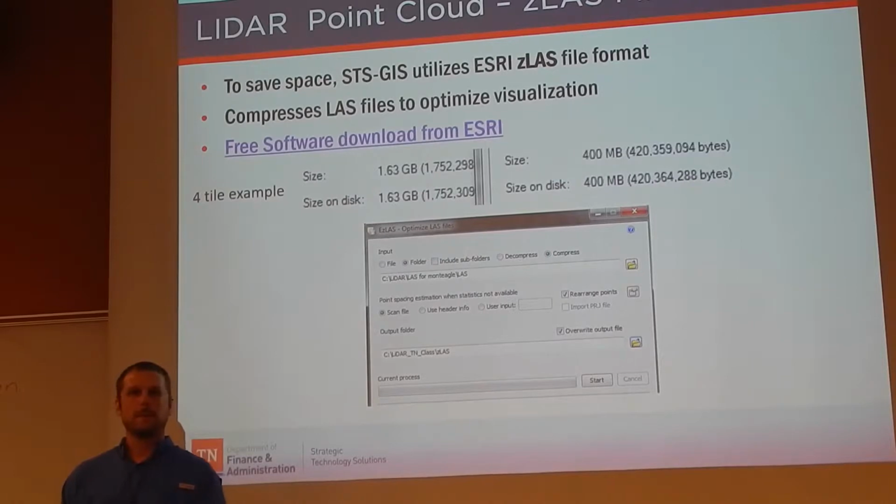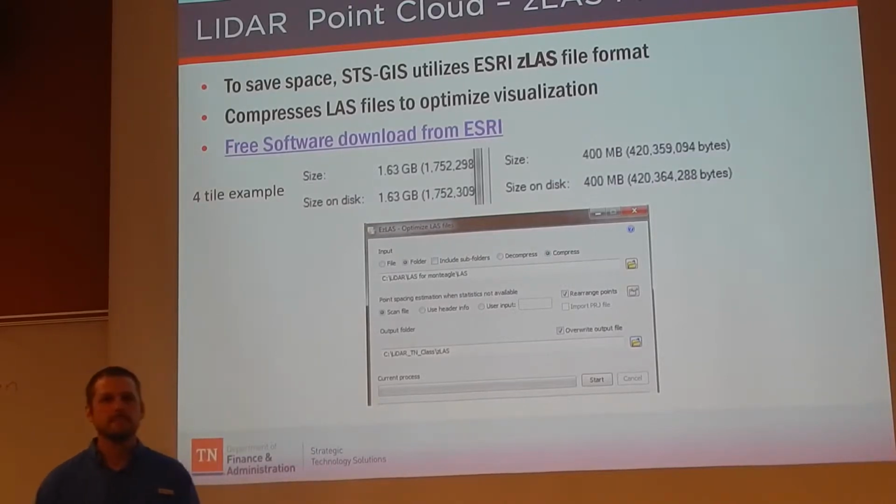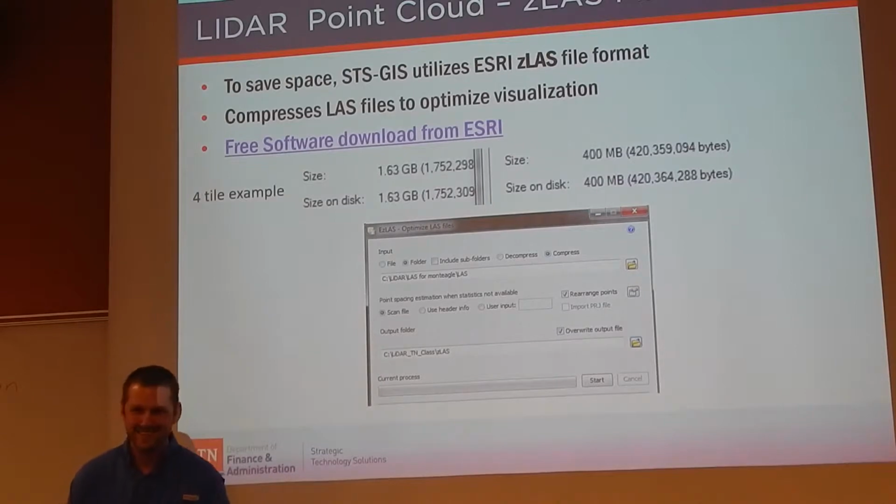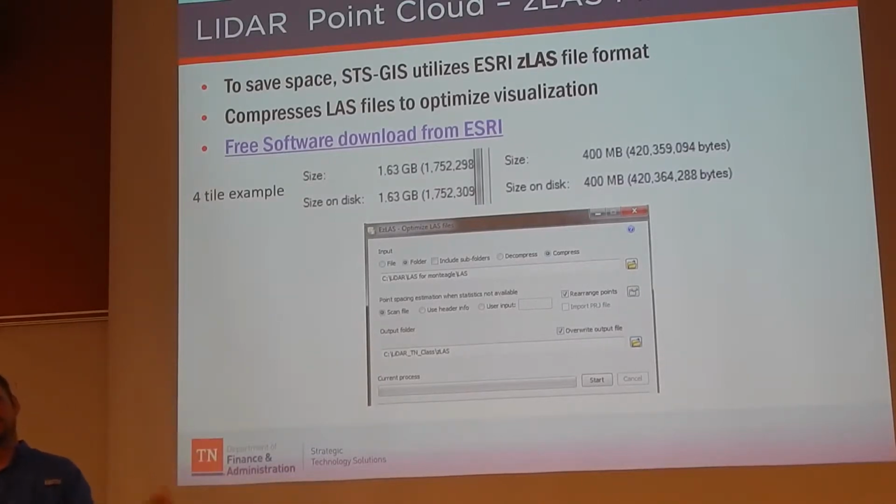Given that USGS 3DEP has moved to all LAZ for their data, are you contemplating, since you're a partner, moving to that? Nope, I can talk to my supervisor about it. Oh, okay. More than likely, we'll probably stick with the same LAZ because we have documentation out there. All the training that I've given is given with this knowledge and using this.